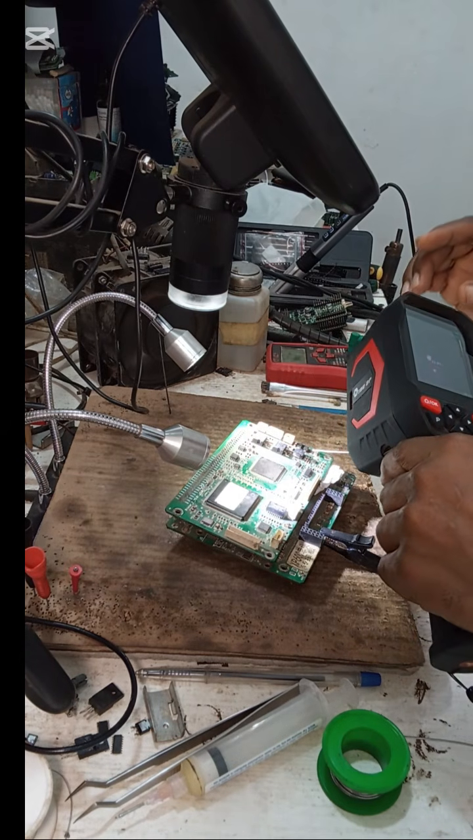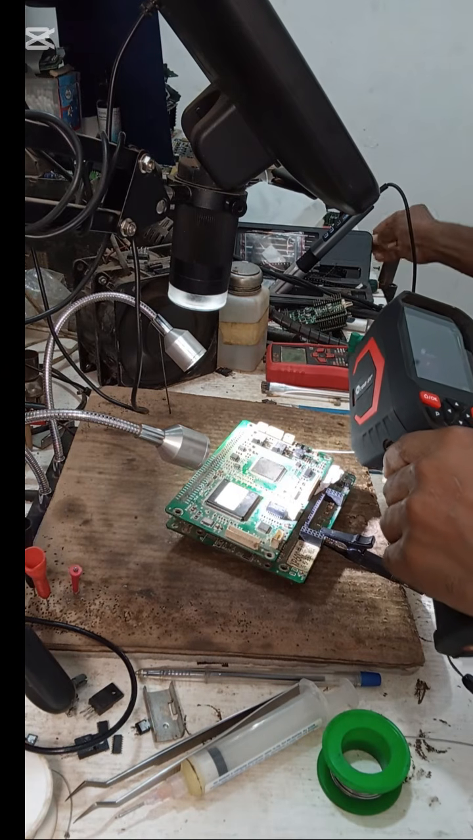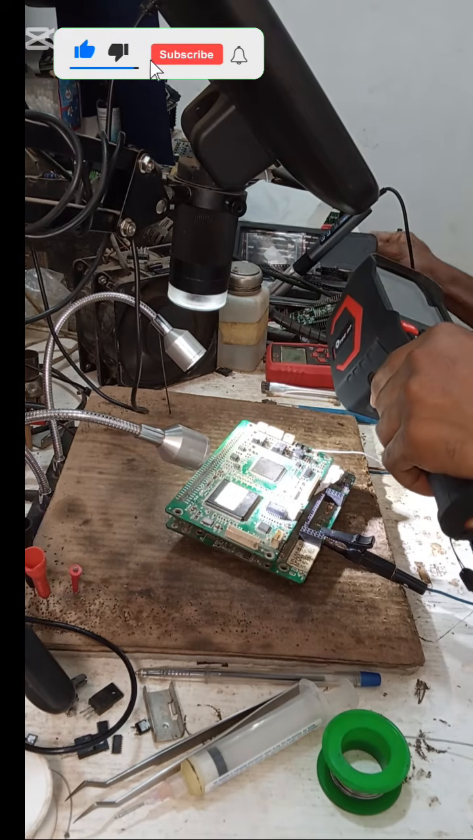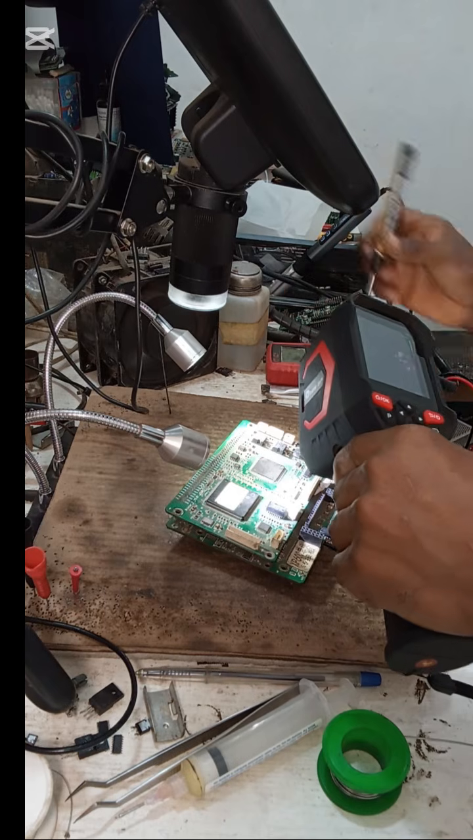Under the camera, I can see two components, two components showing up. Let's try to identify them.